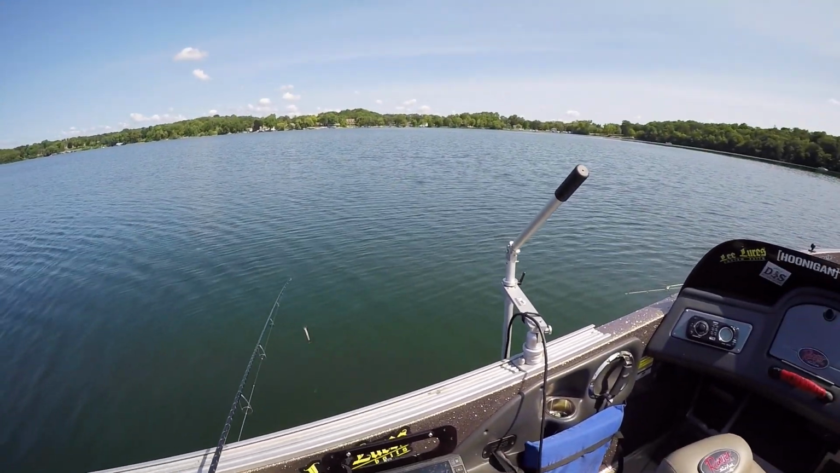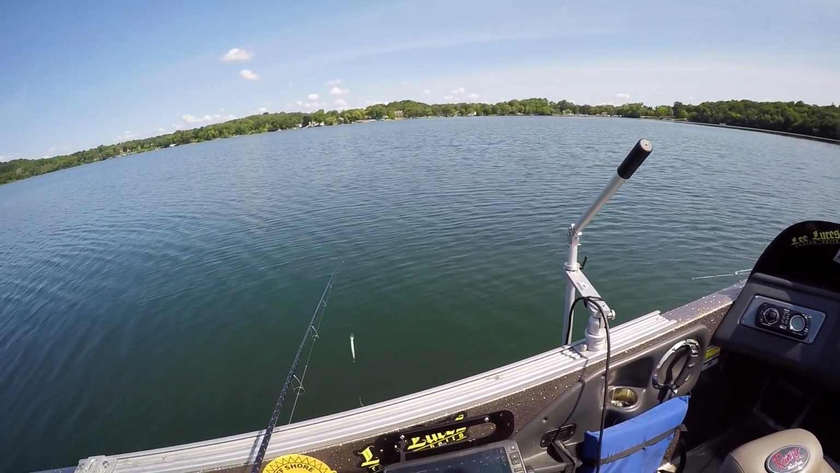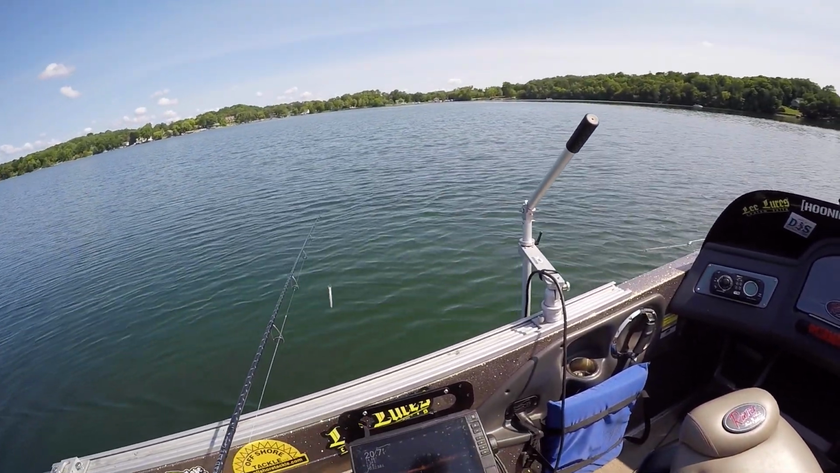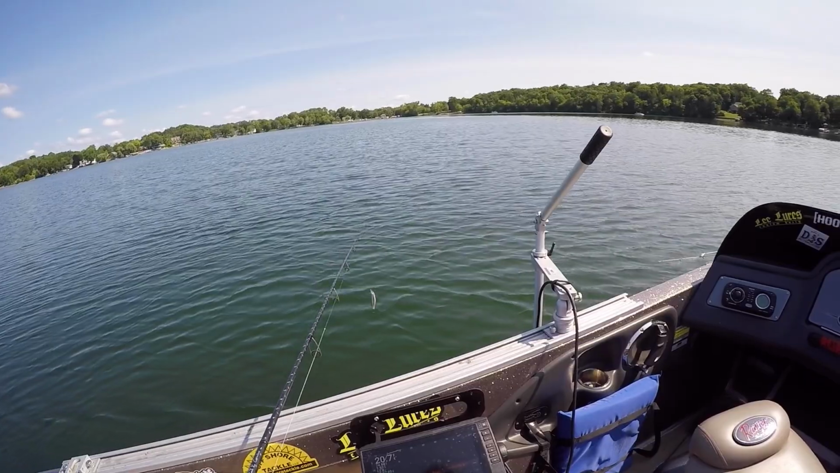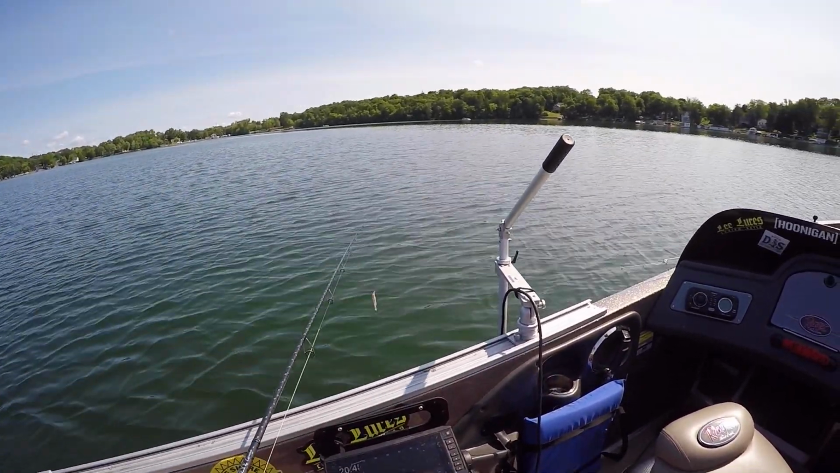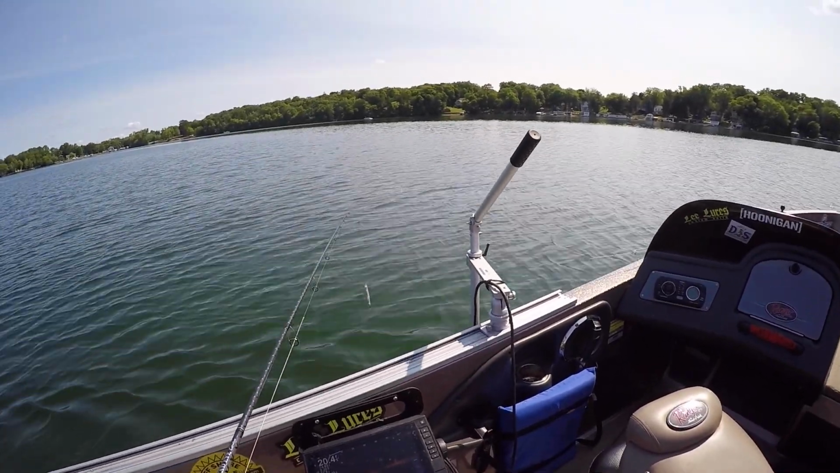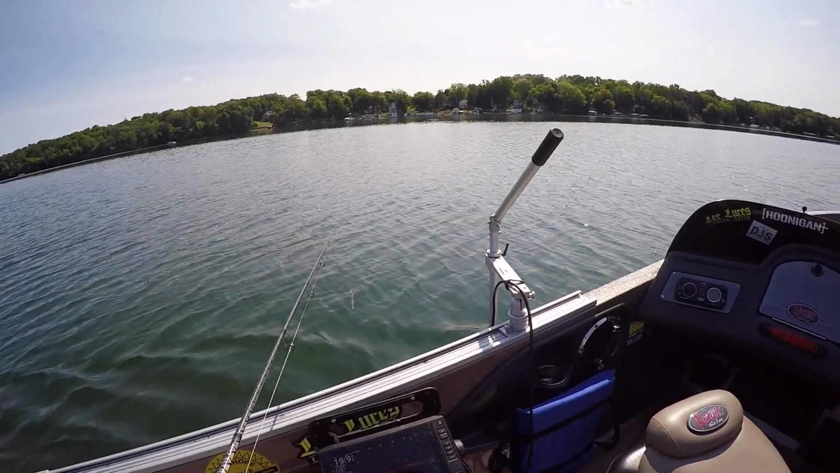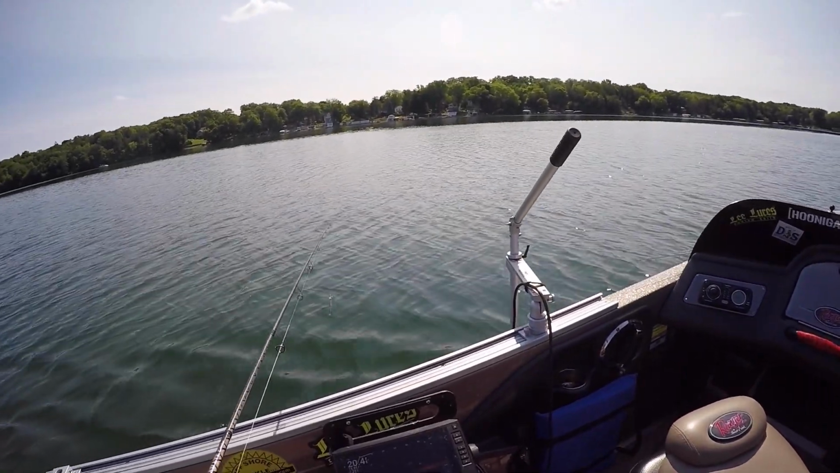So basically I'm just cruising along until I see a school of bass and then try to stay on them the best I can. This is where having another person in the boat would be really helpful. Then you've always got somebody scanning and keeping tabs on where the school is, because these fish move around so much.